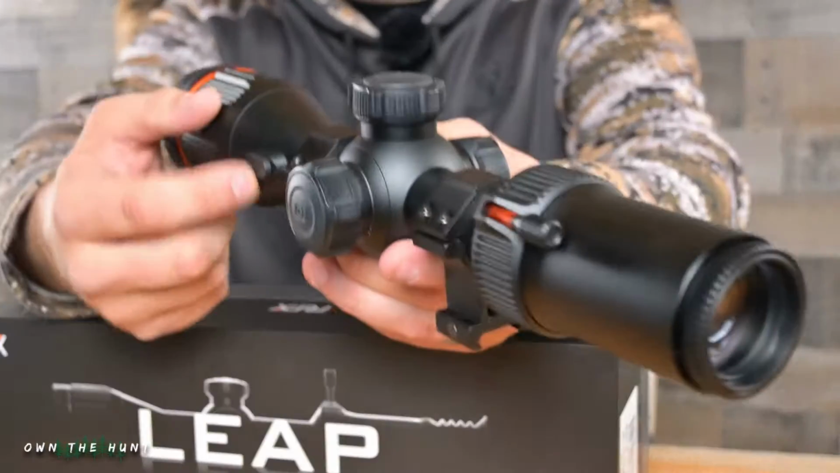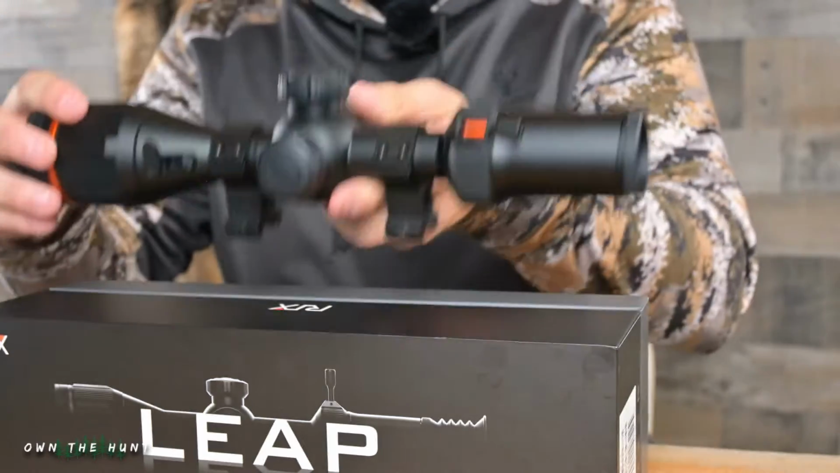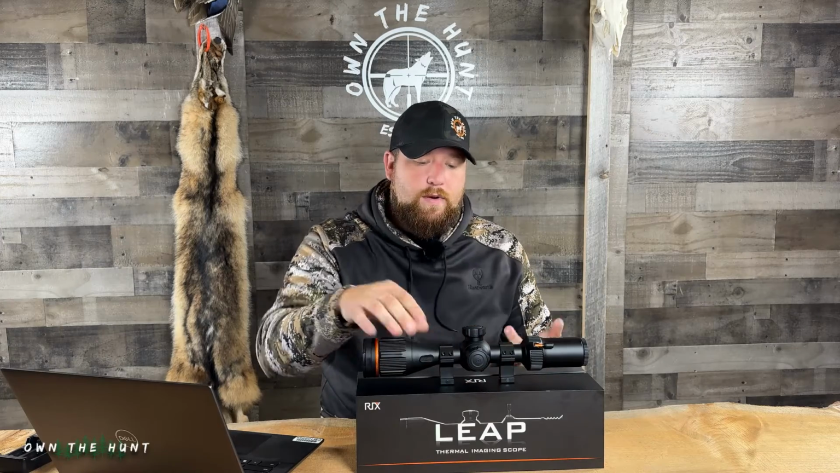I don't know what that means from an engineering standpoint, but it could have to do with the placement of the microphone. The microphone's located right here, kind of in this charge port area. It could have to do with just the acoustics of how the sound is getting into the scope and then getting to the microphone. Lots of variables when it comes to audio. So I don't know if they're going to be able to fix it, but that's really my biggest con with this.